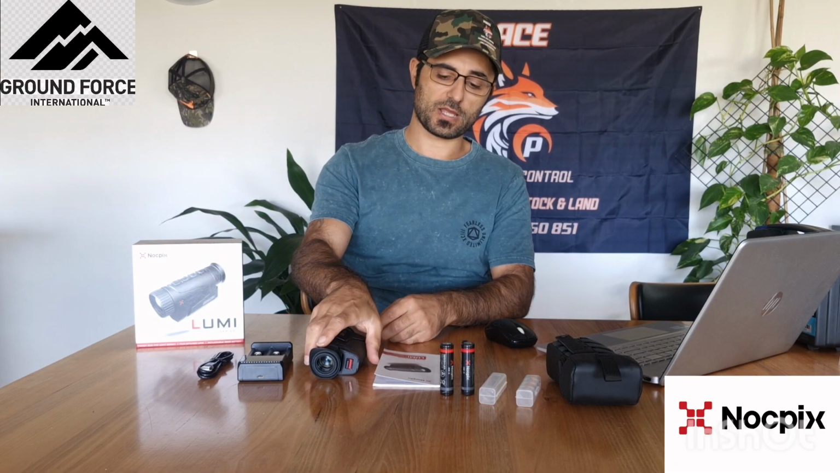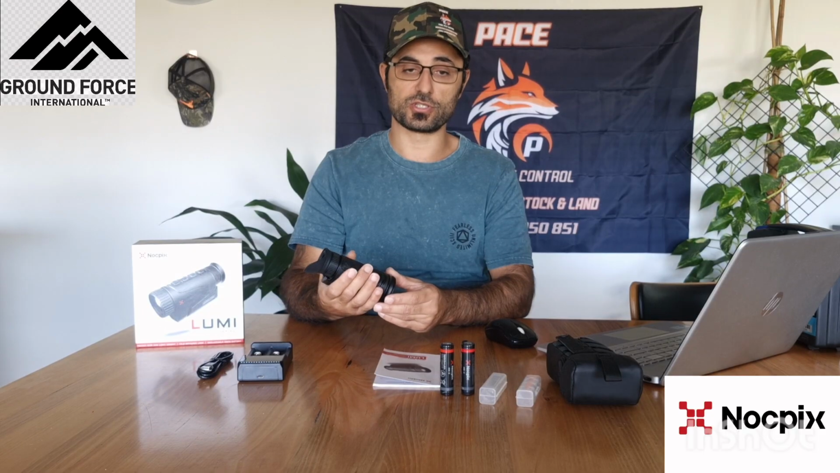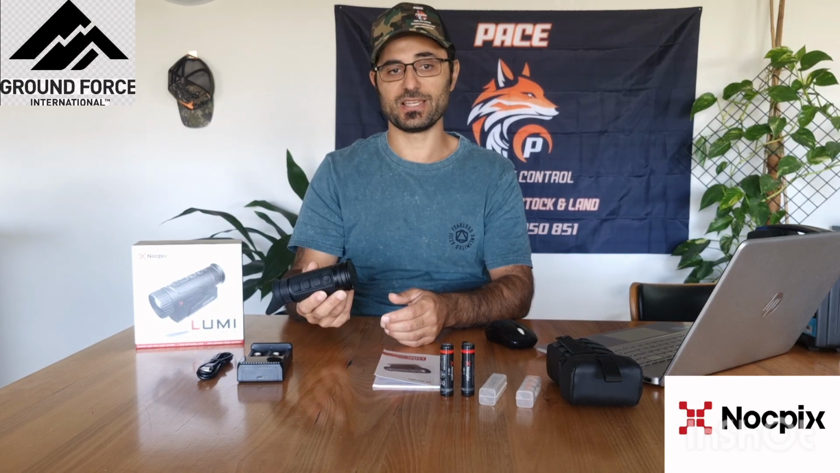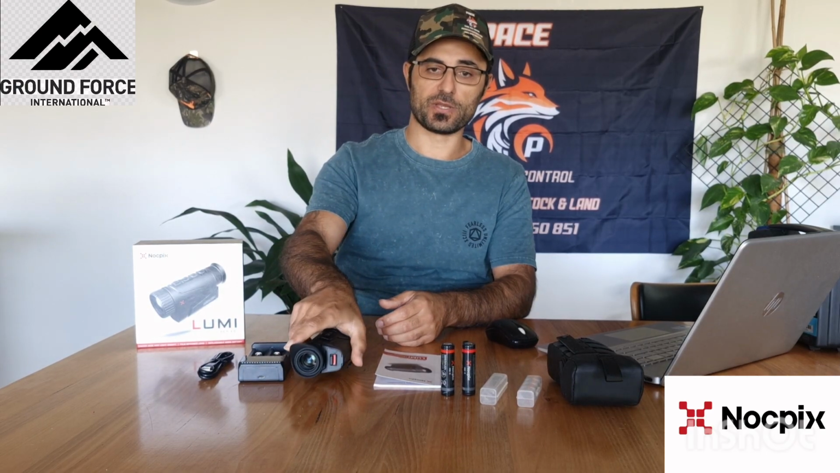With its sensor, it's got a 256 by 192 sensor with a 50 Hz refresh rate. So it refreshes quite often. That's one thing I did notice when using it. It did refresh quite often, but you can turn off the refresh rate and do it manually. But I've noticed if you just have it on automatic, it does clear up the picture every couple seconds.